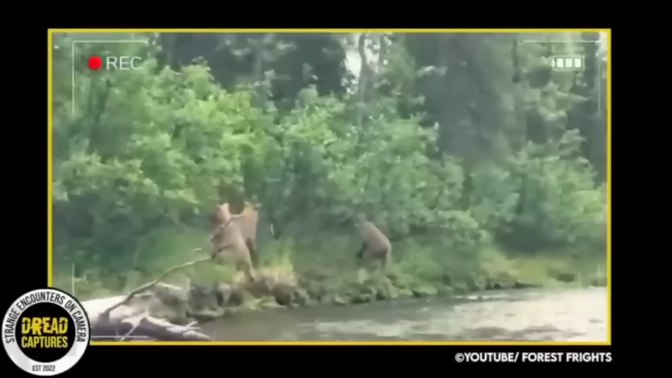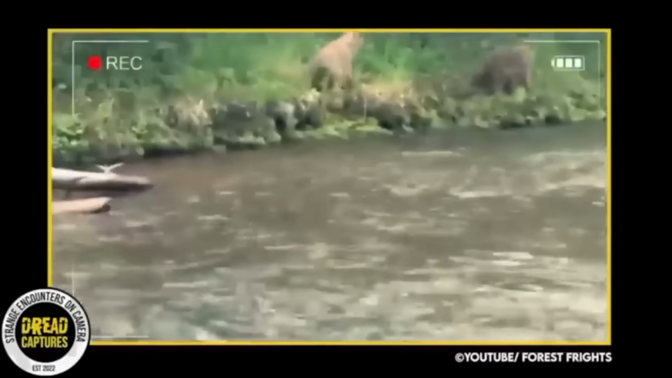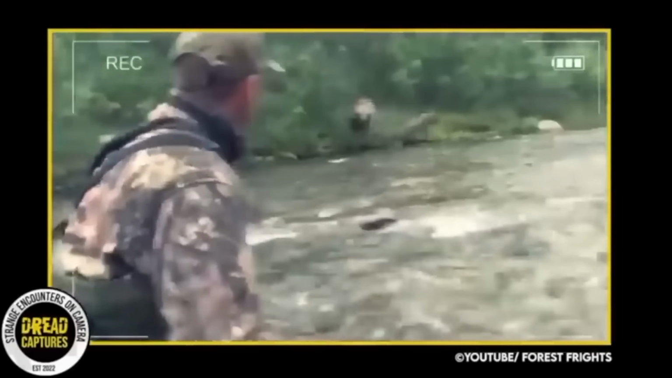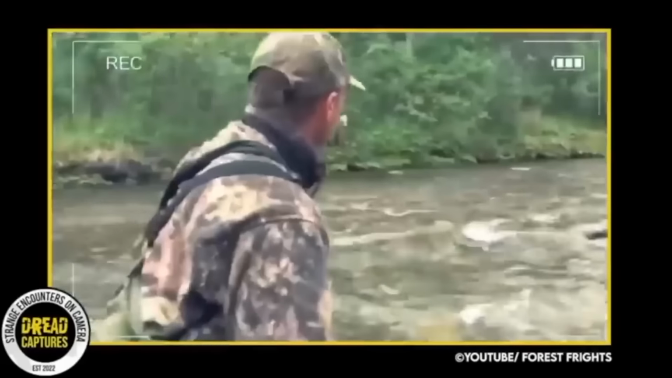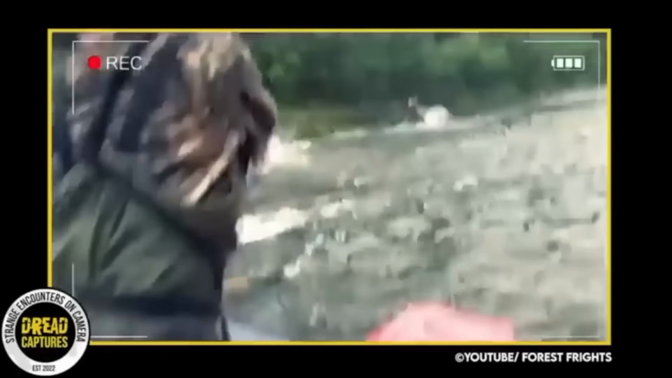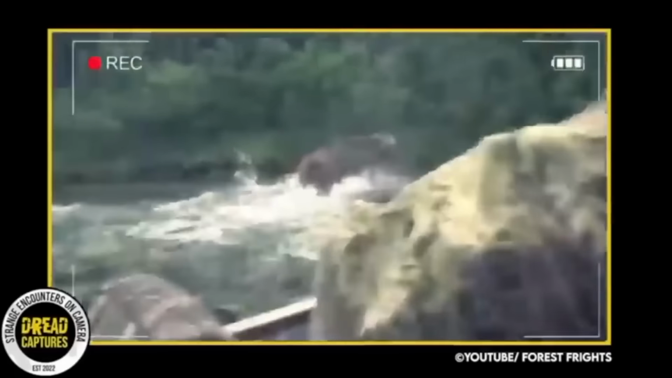Check out this crazy video here. It shows 3 hunters on a boat floating down a river when they suddenly spot a brown bear and her cubs on the bank. The mother bear charges at the hunters with only a few feet between them. But one of the hunters quickly pulls out his rifle and fires a warning shot in front of the bear. Luckily, the shot scares the bear away. Both the hunters and the bears escaped without injury.